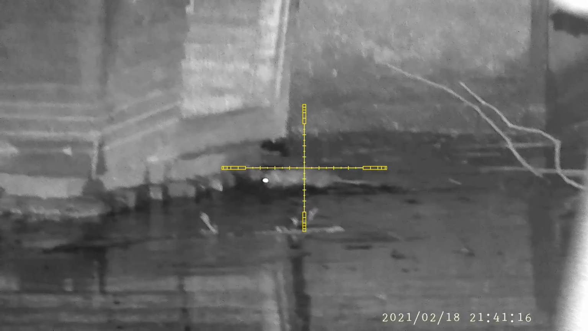A missed opportunity because I forgot to reload after the last shot. Shouldn't have stopped out in the open to have a quick drink.